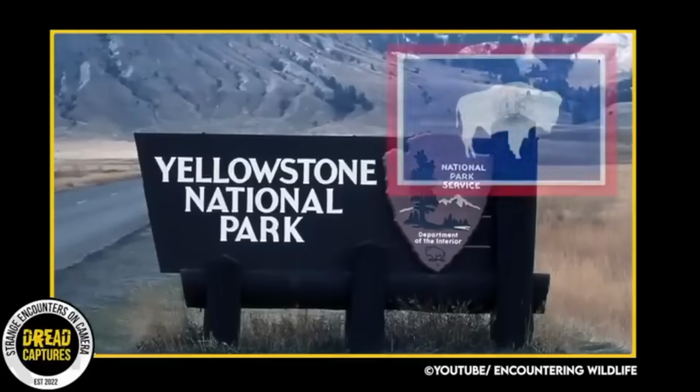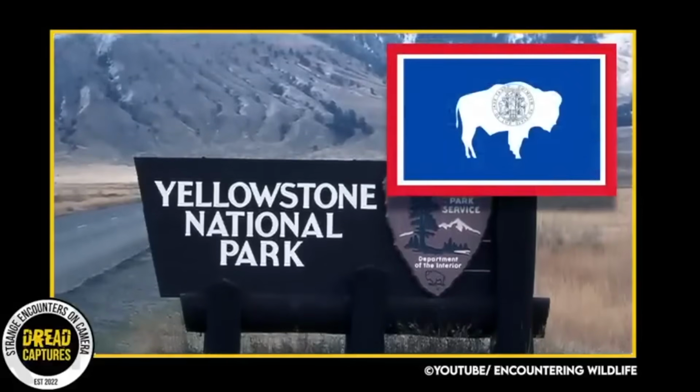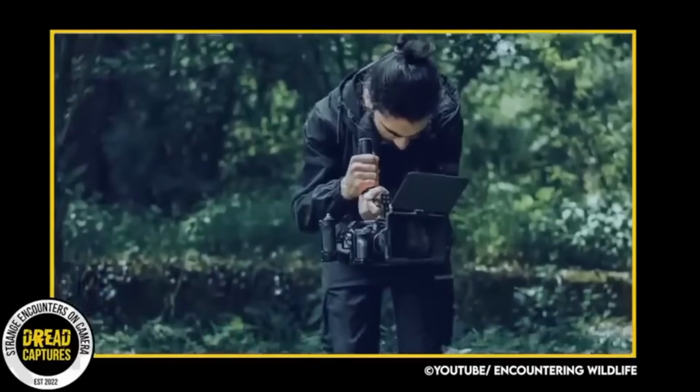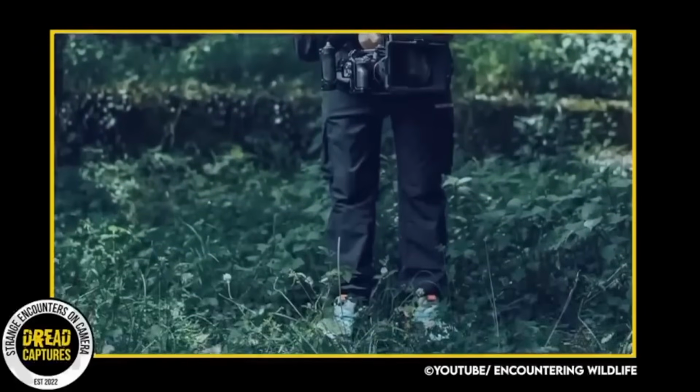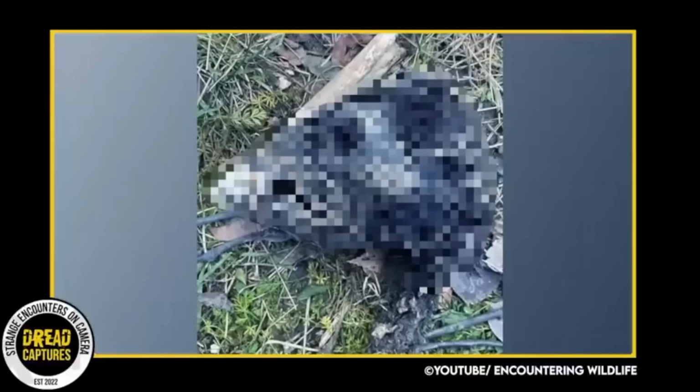A man was out hiking in a big national park in the United States, and while he was walking on one of the trails, he stumbled upon something that took his breath away. Luckily, he had his camera with him, so he decided to take a picture of it. What he saw was the remains of an animal that he couldn't identify. Now, I warn you, it might be kinda disturbing to some people.